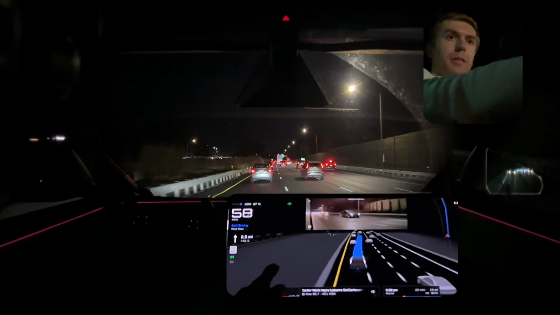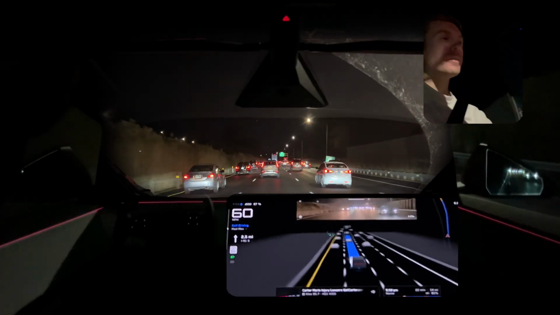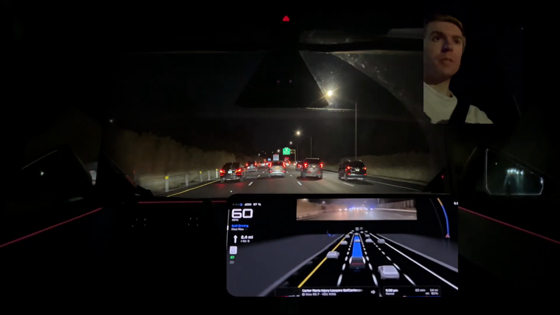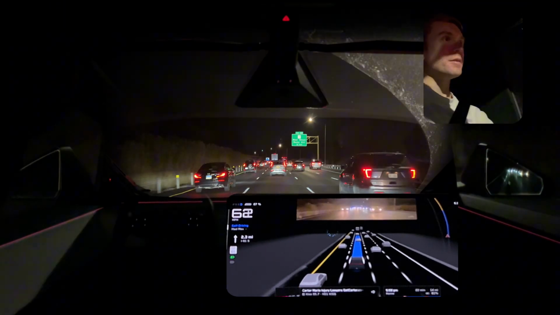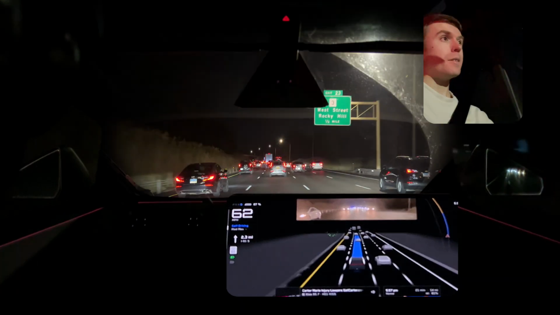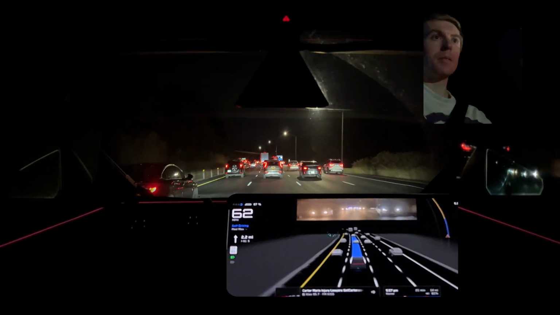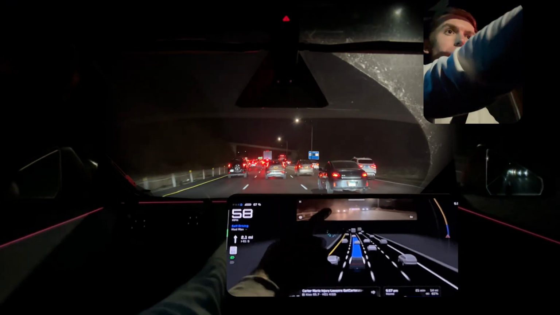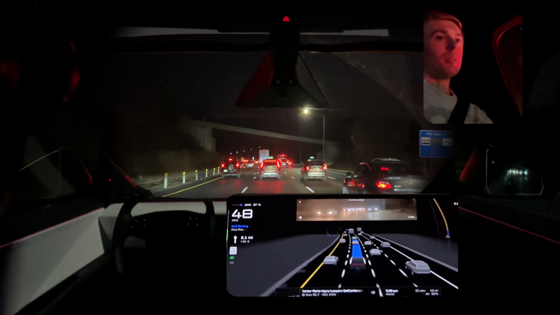To our right, we're gonna go for that undertake. Good. Bit of a slowdown.